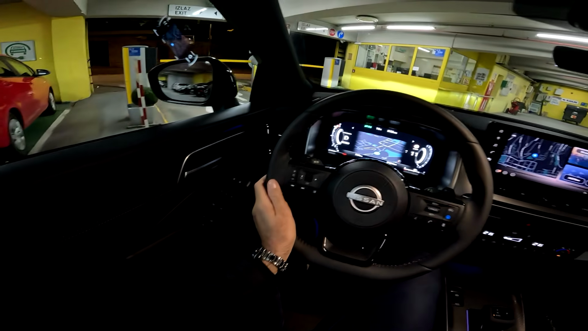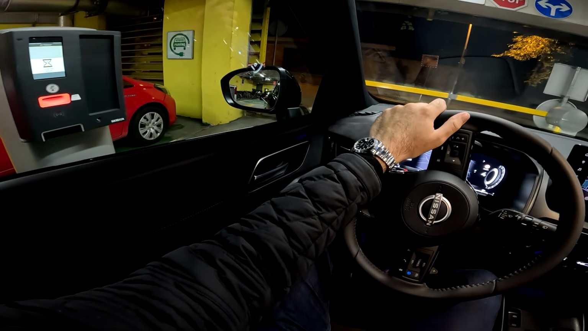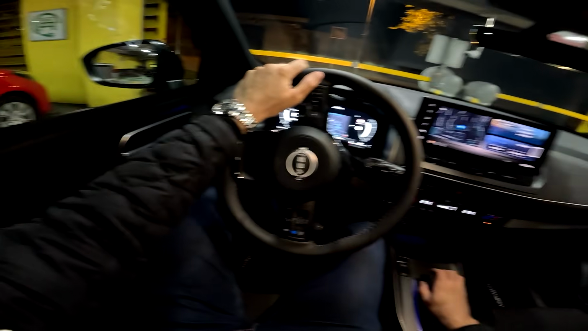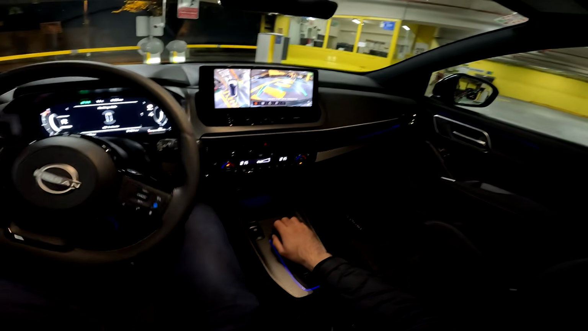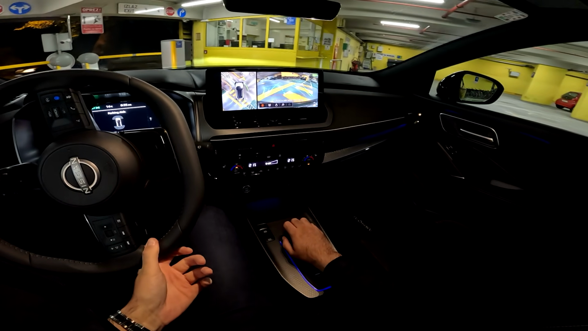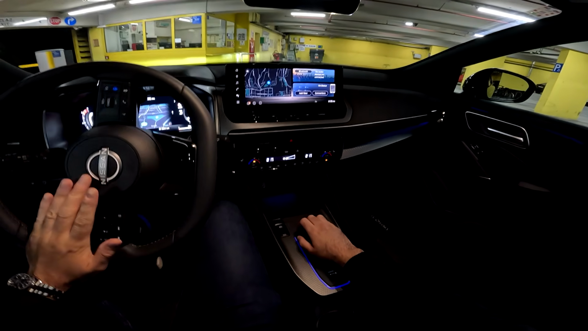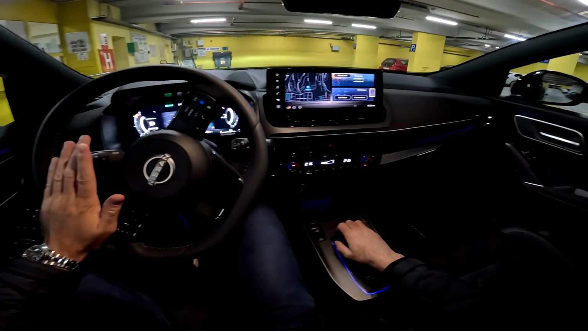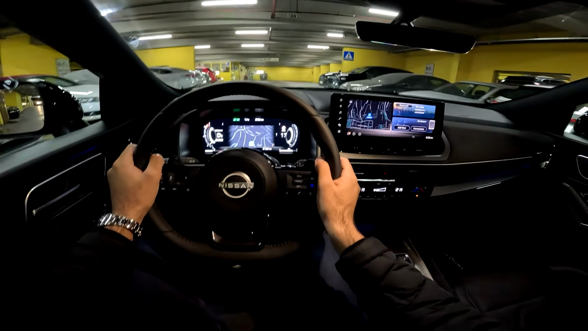Now let's depart this pretty big garage, and I need to pay a bit extra because I was in the garage for too long. So I'll be back with you in no time. Okay, the attempt number 2.